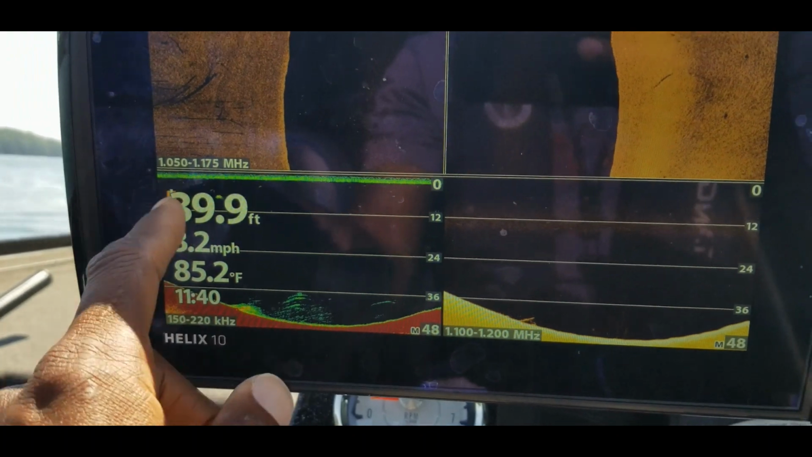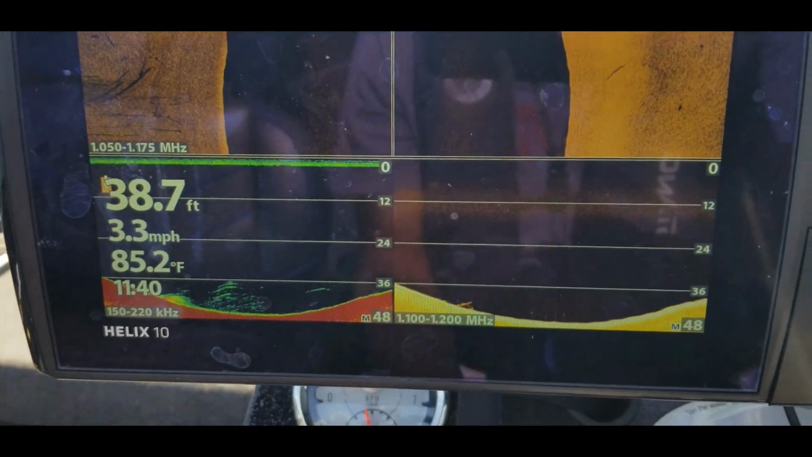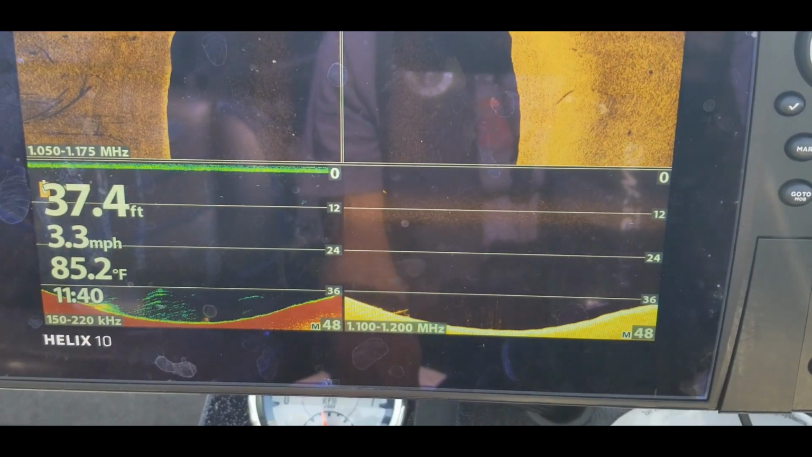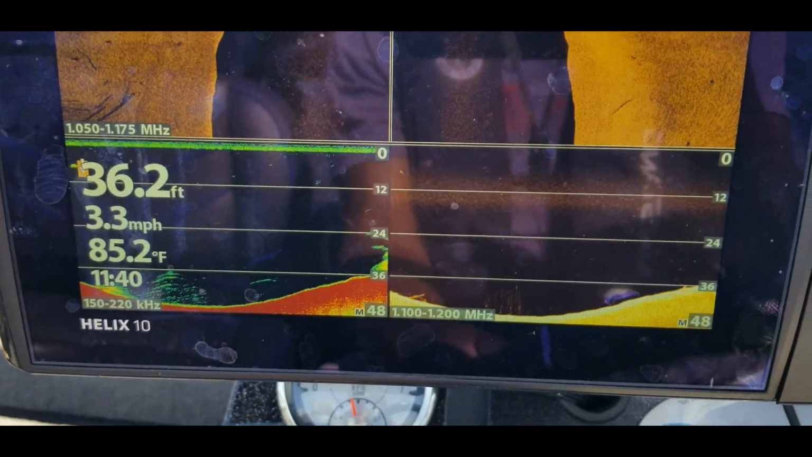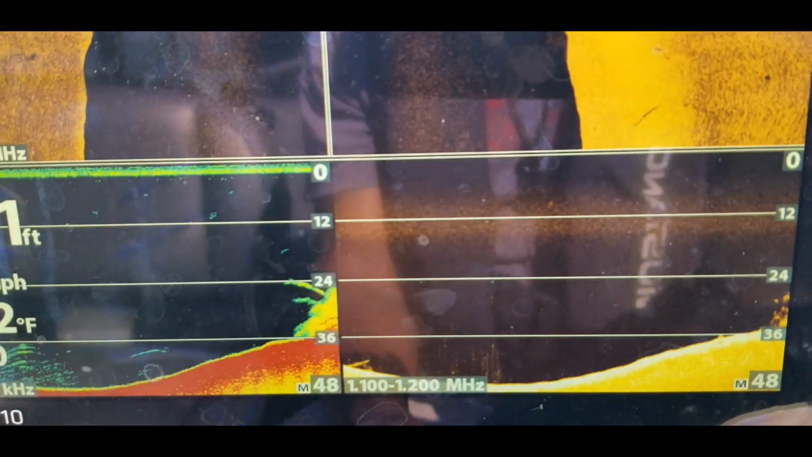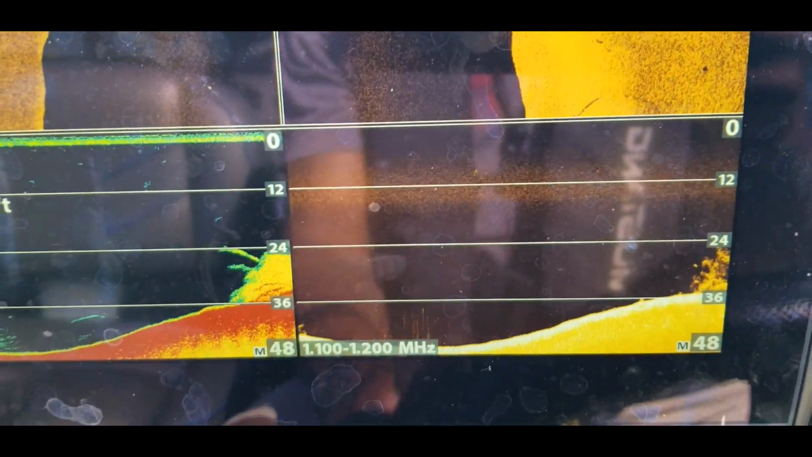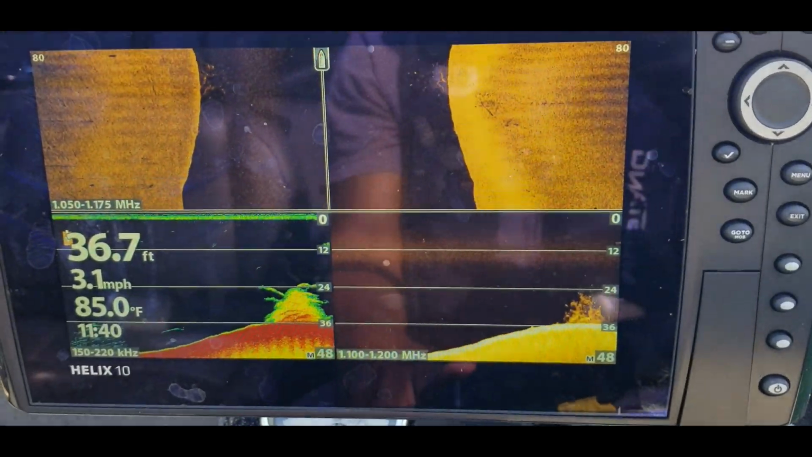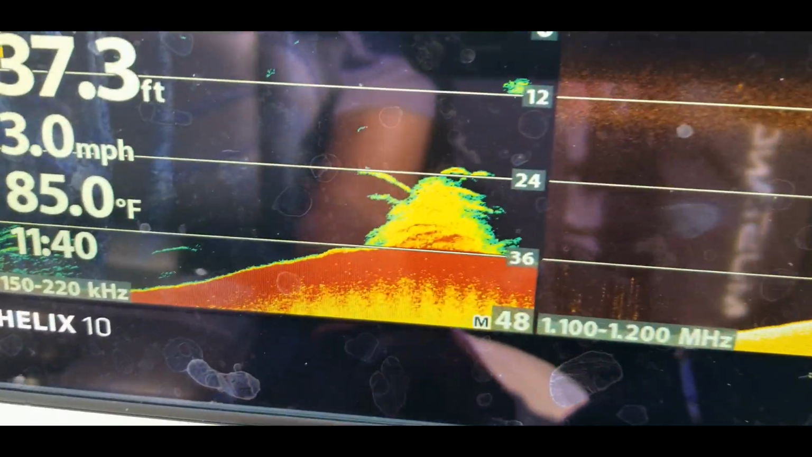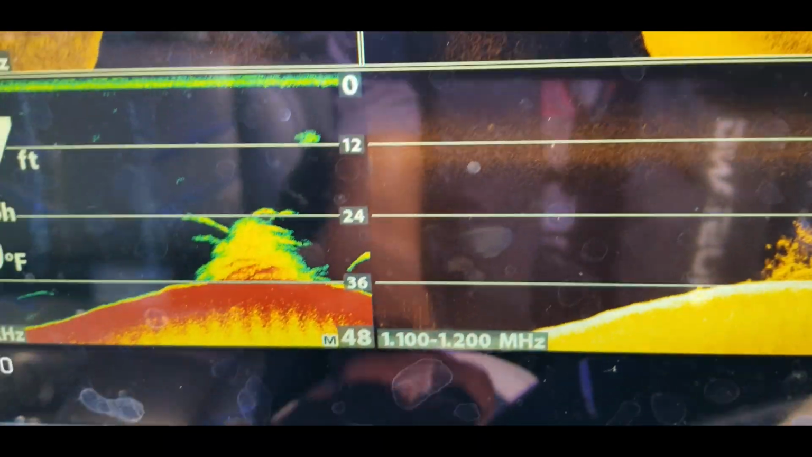All right, so we're about 40 feet, 39 feet. So we're going up this hump again. It's kind of getting a little shallow, but it's still going to be pretty deep out here. All right, now take a look at that, guys. Now you can see your sonar, down scan and side scan. Now that right there has some fish right on top of that.